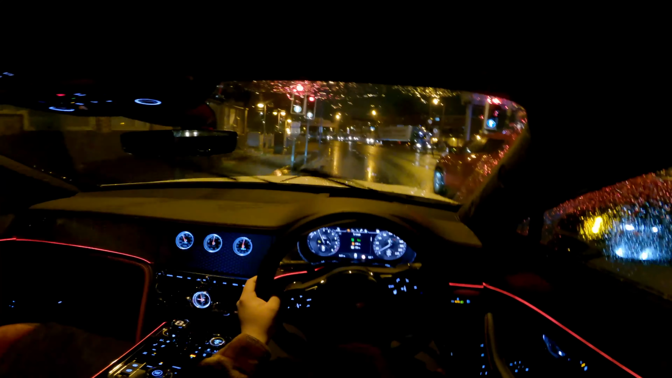To give you a better comparison, I'm just going to crack the window a little bit so you can hear how much noise there is actually if I open a window.